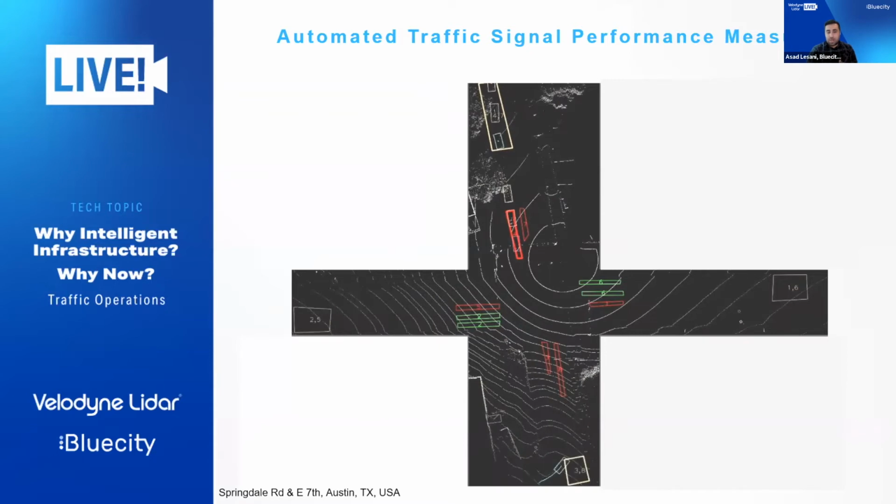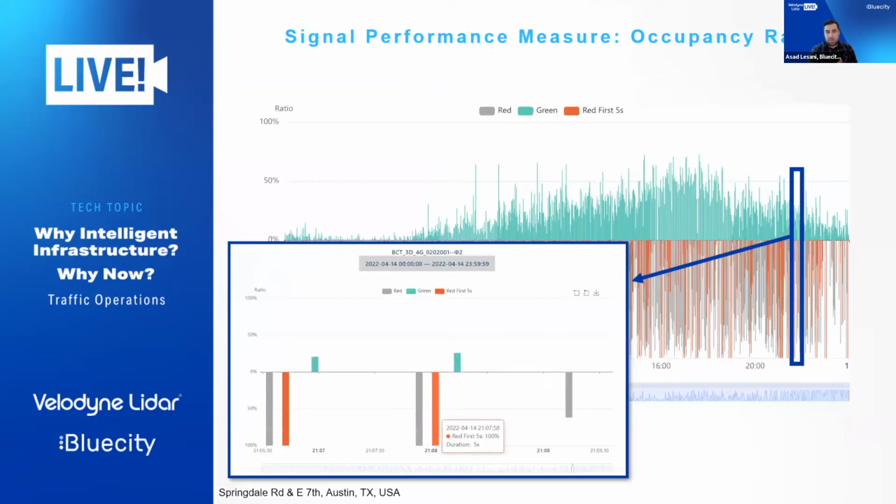So, starting with signal performance measures. The first parameter that is really important for analyzing traffic operational issues is occupancy ratio. Occupancy ratio is defined as the percentage of the time that the stop bar detection is actuated, which means there is an object on top of it. This is measured during red light, green, and the first 5 seconds.